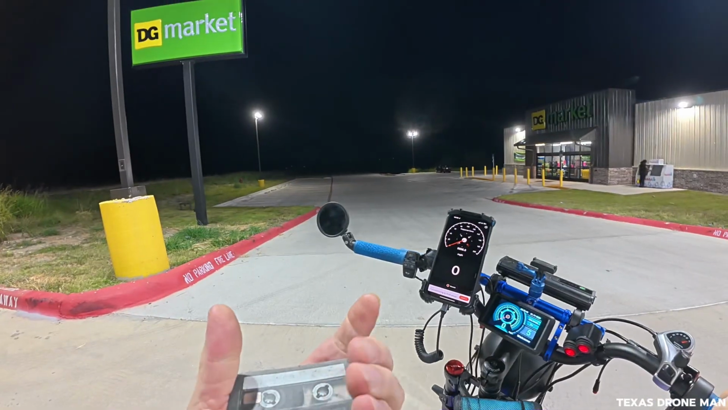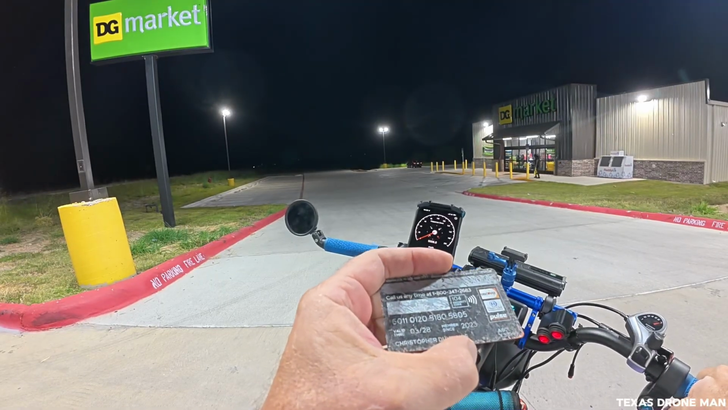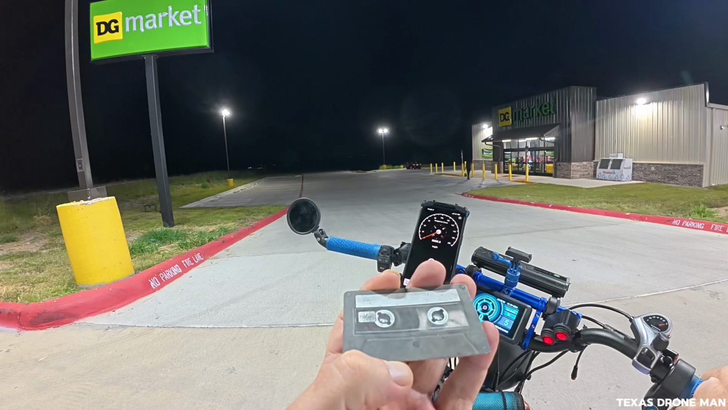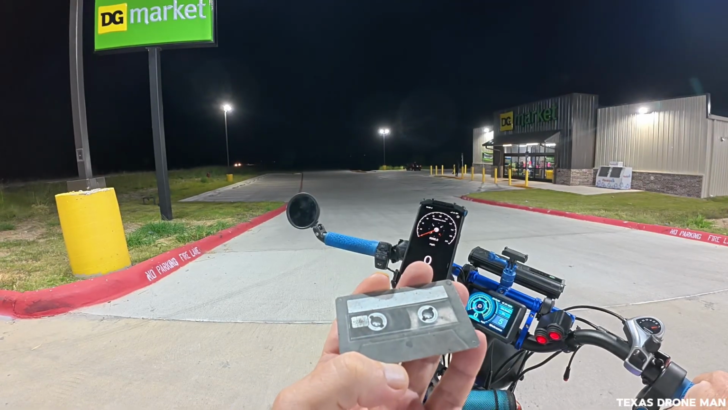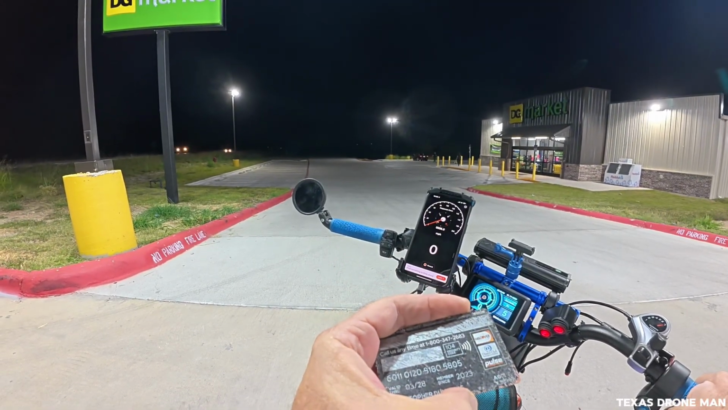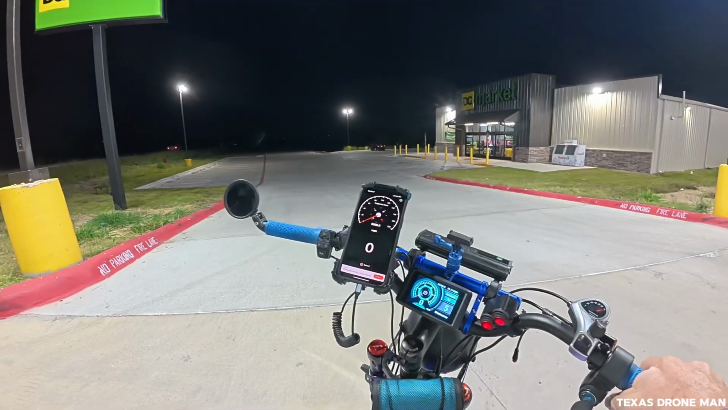What the hell is that? Well, it looks like a credit card on one side, but the other side, I don't know what the hell that is. Almost looks like a cassette tape or something. Whatever it is, 2023. I have no idea.